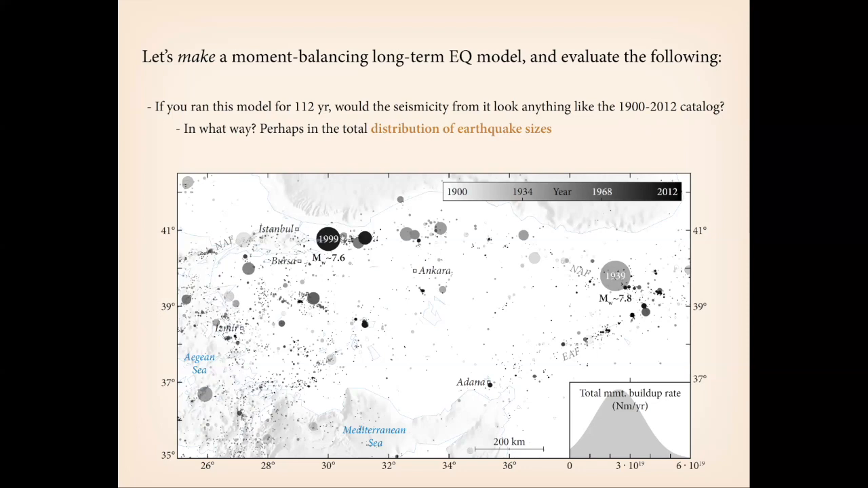But one standard that it might be fair to hold such a long-term model to is that the total distribution of earthquake sizes should not look completely incomprehensibly different from what we've observed in nature over the past century. That is to say, if that long-term earthquake model spat out 5 9.0 earthquakes in 112 years, that's probably not a very good model for Turkey, because we have no record, fortunately, of 9.0 earthquakes in Turkey. There's no evidence for that.